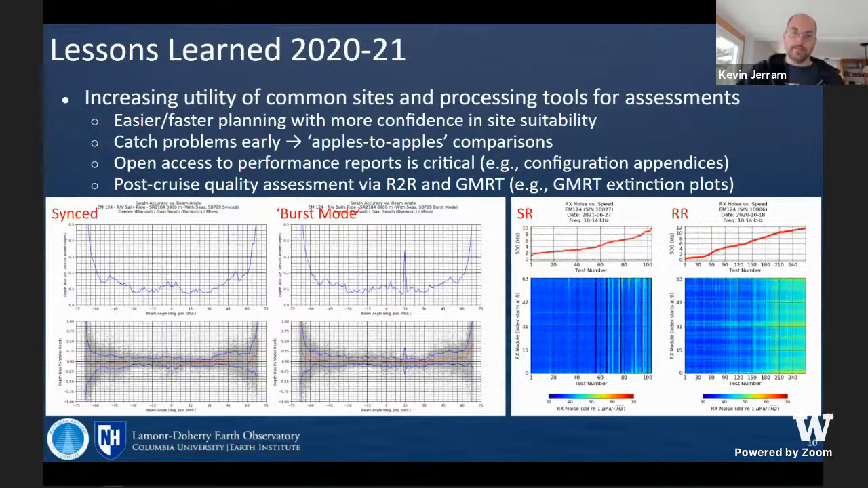So some of the lessons learned or things that stand out for us in the last year, as a general theme, the common sites and the common assessment tools are becoming more valuable. It's easier to plan these tests. We can make more meaningful apples to apples comparisons for a given system over its history, or maybe, for example, comparing systems across ships at the same site.